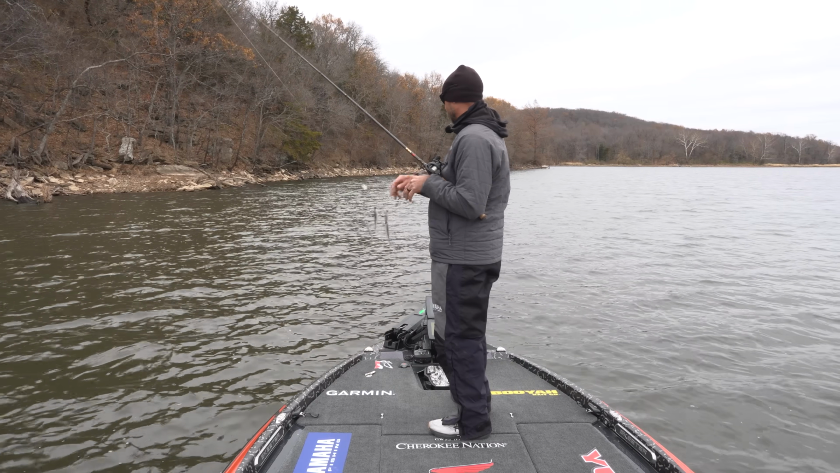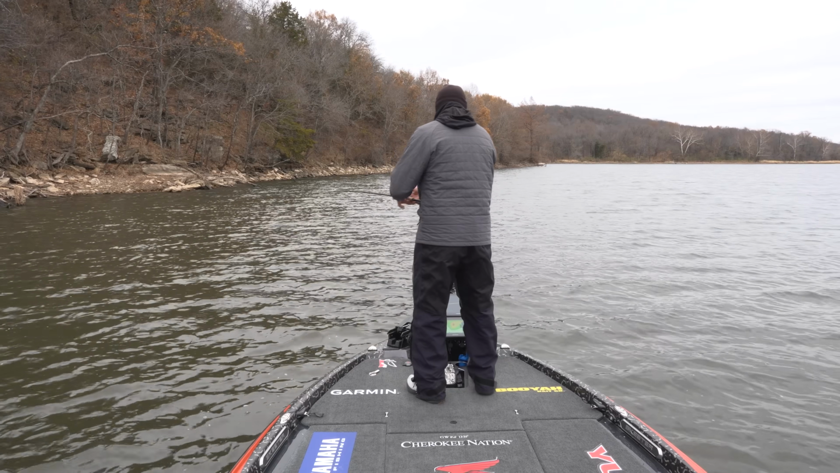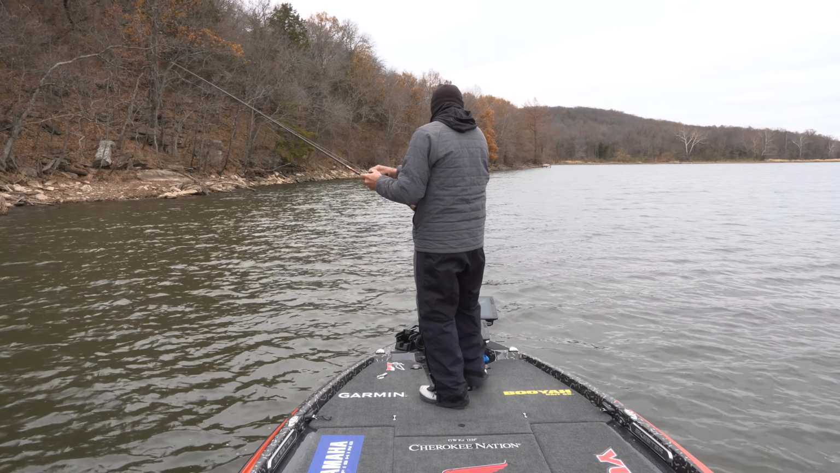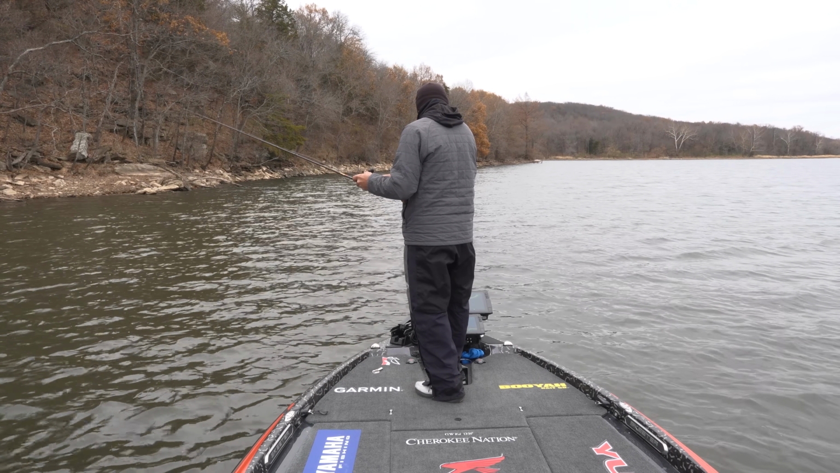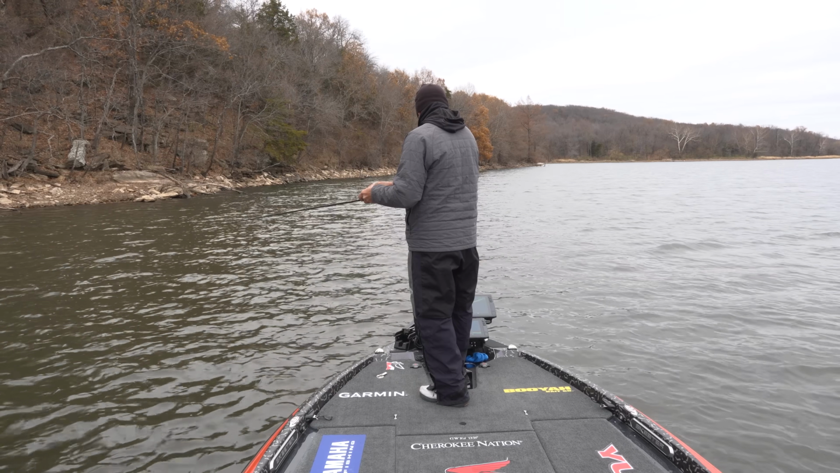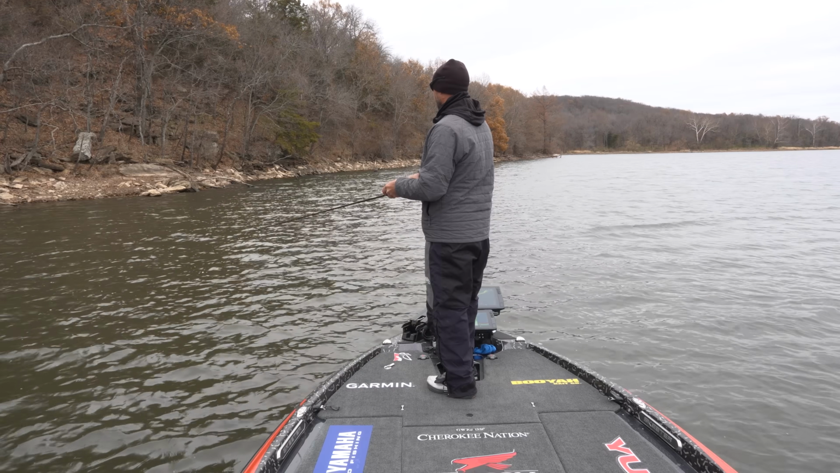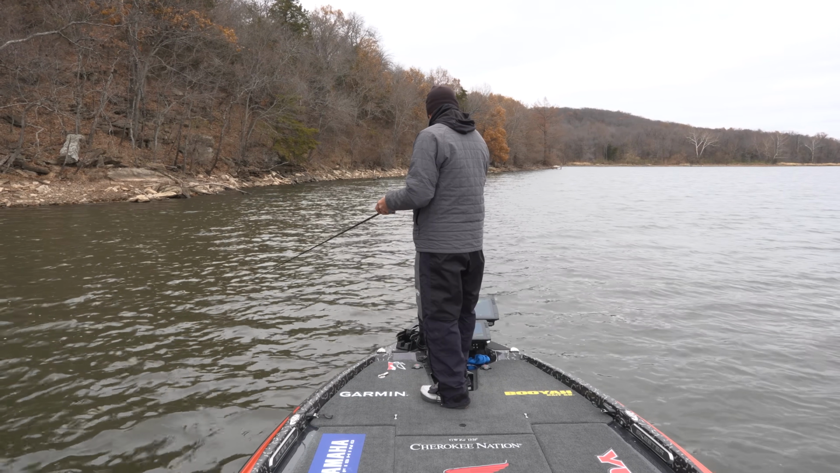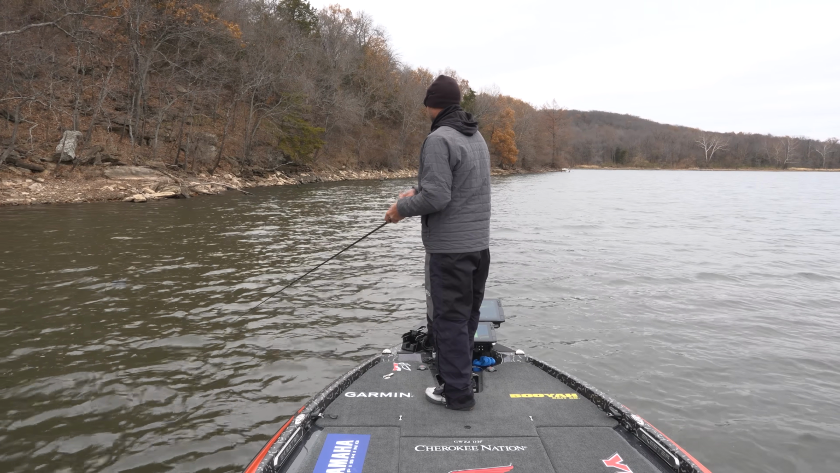Just really, it's just kind of to see how they react to it, as much as even catching them on it. Just seeing how they react, and they react a lot different than they do on a minnow. You know, a minnow, it seems like they turn and just get it if you put it where it needs to be. And this thing, the best way I know how to explain it is they want to follow it.